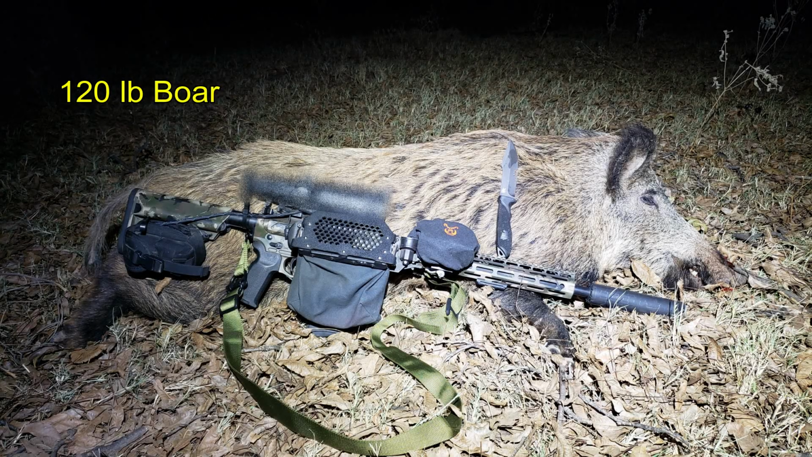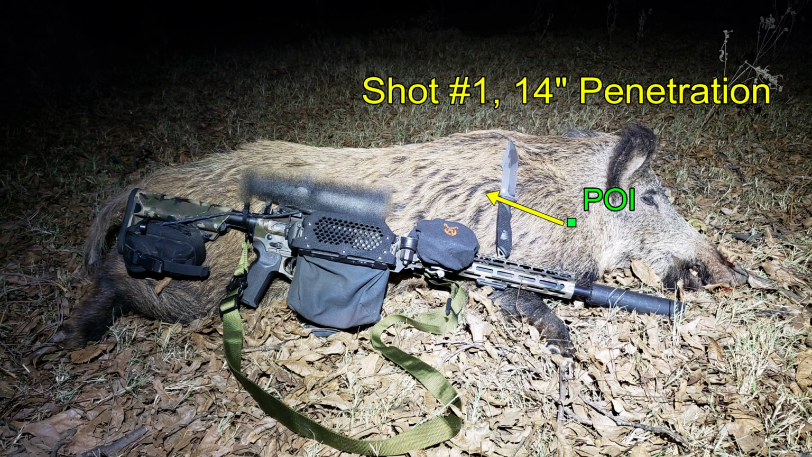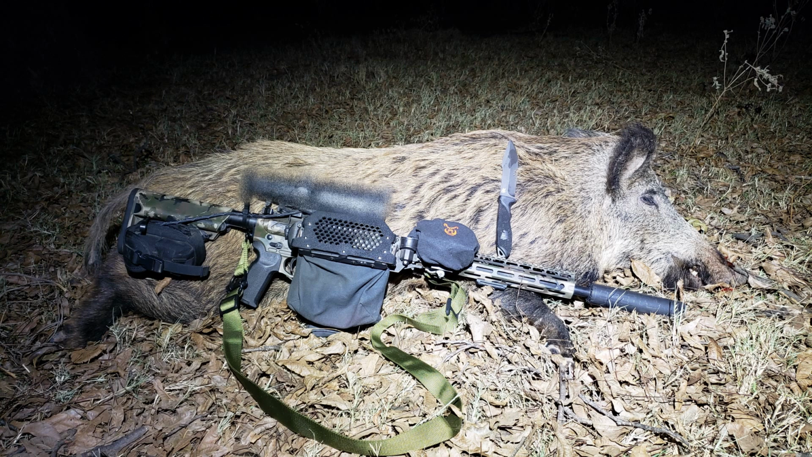This hog turned out to be a boar coming in at 120 pounds, and the first shot entered the right shoulder, right at the humeral head, going through the humeral head, breaking it, going through a couple ribs, entering the thoracic cavity, crossing the thoracic cavity, penetrating about 14 inches, where it was recovered in the skin on the opposite side. I placed a follow-up shot a little further back so that it would not interfere with the initial shot, which I got wrong. This one went straight across the chest cavity, going through the scapula, hitting the thoracic spine, taking out a rib on the opposite side, going through the opposite scapula, leaving one piece behind, and the rest of the bullet having exited.